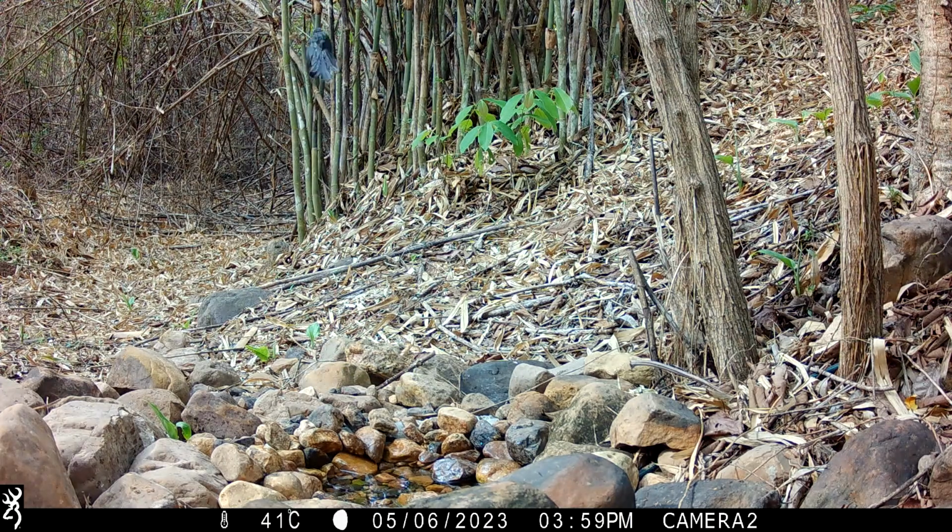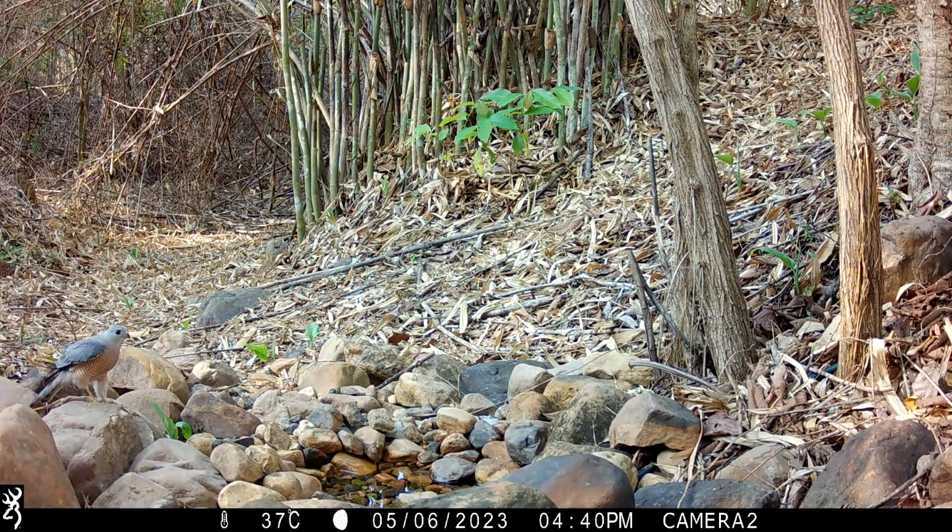And the shikra is back. I'm assuming it's the same one. It may not be, of course. I frequently see them on the land. Interesting that I didn't get the female. I think we had a male 4 or 5 times during this camera trapping session.